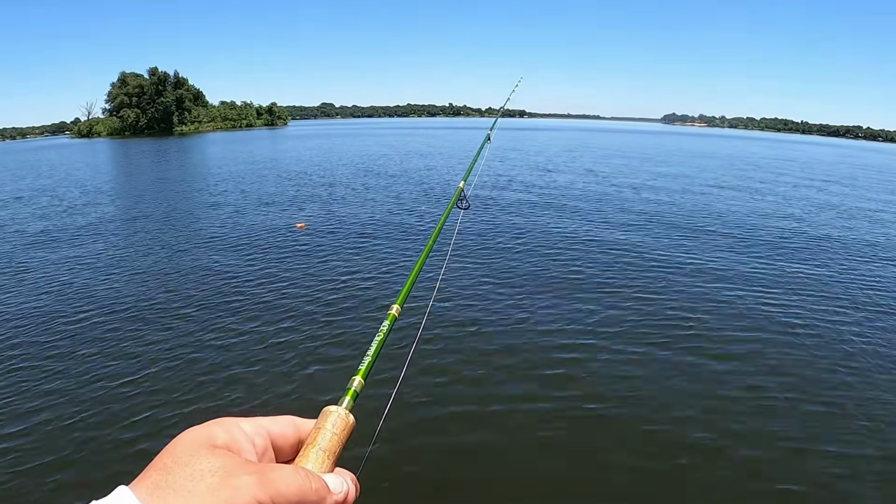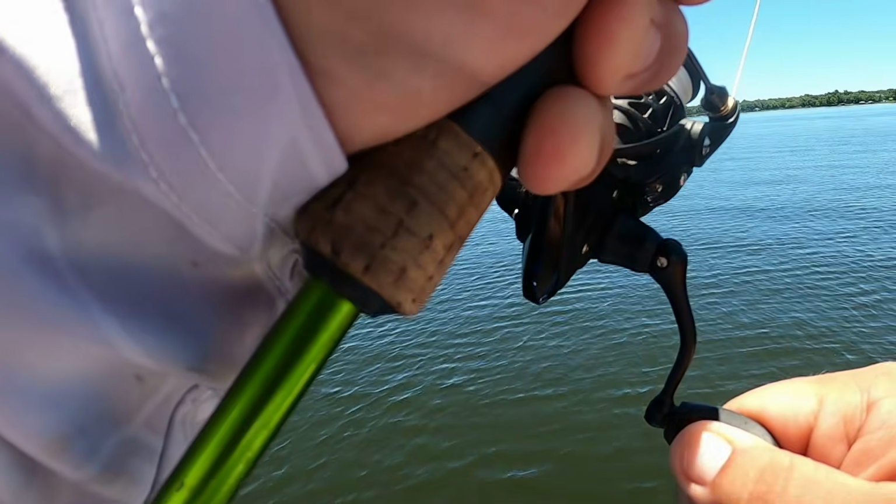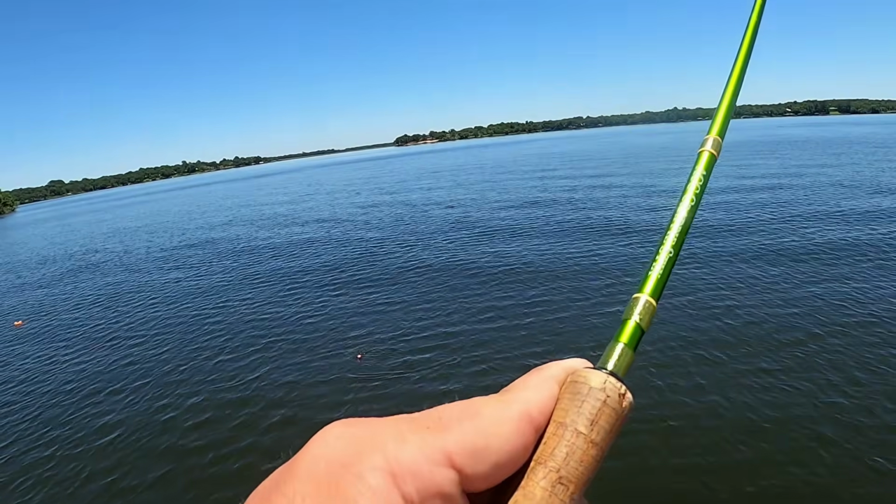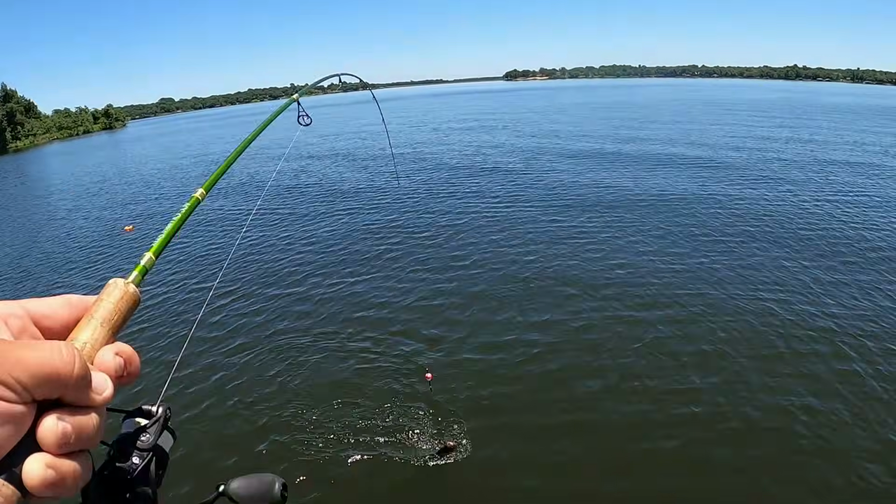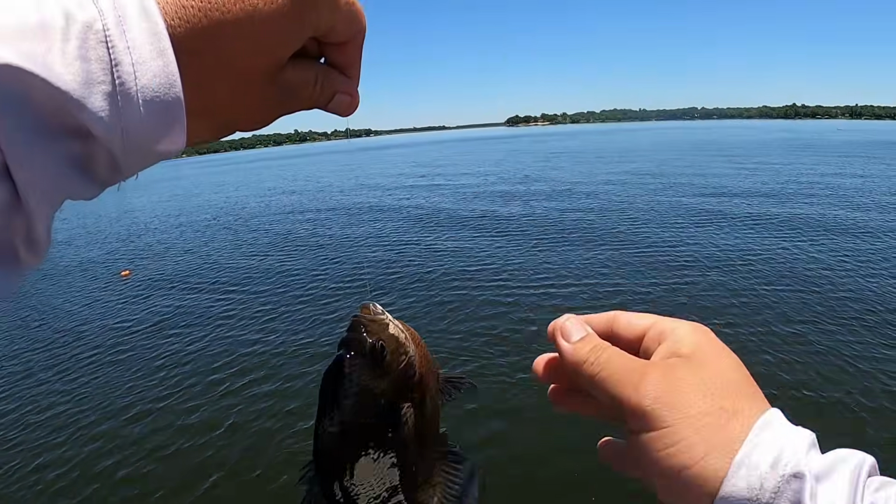Oh, there he is. There he is. Now I got a little point of reference here. If we can get this one in, it's going to be 8. He's running in circles. These bluegill will just go in circles. It's so fun. That's a good one too, guys. Look at there. Gosh, dog.